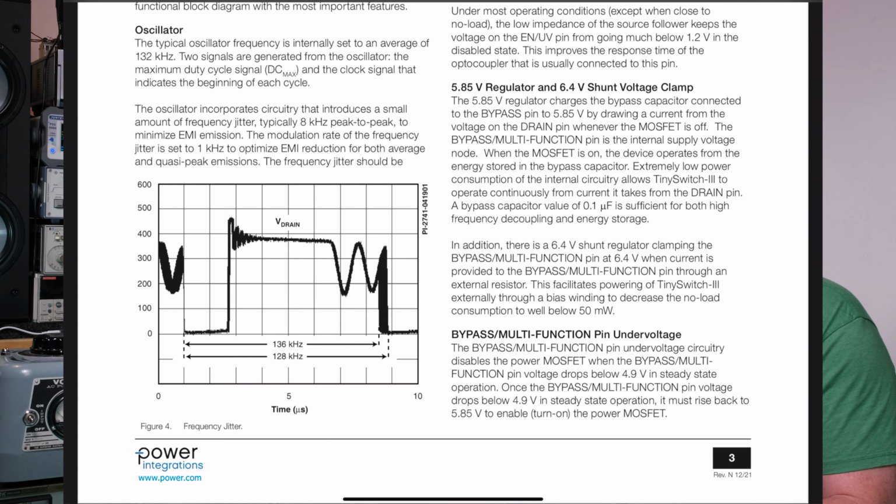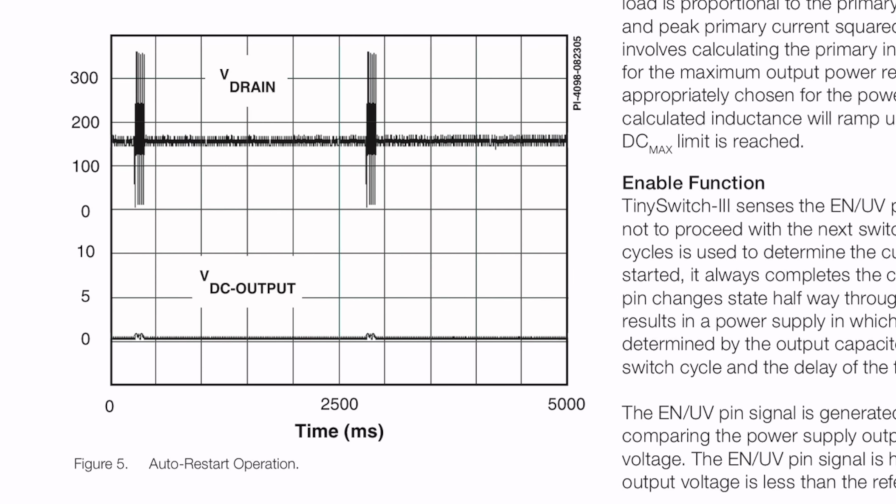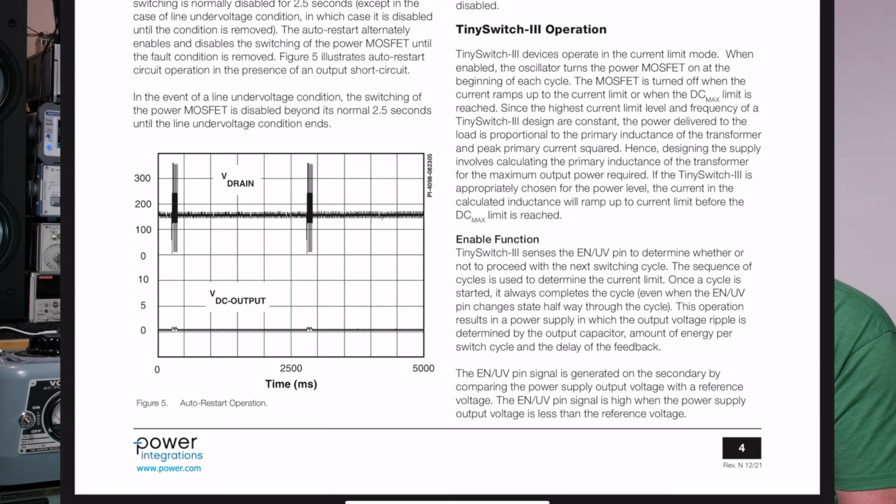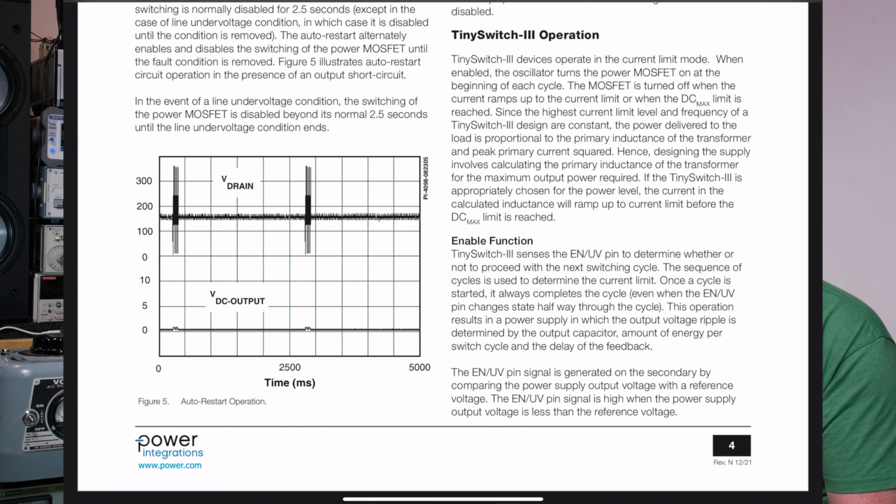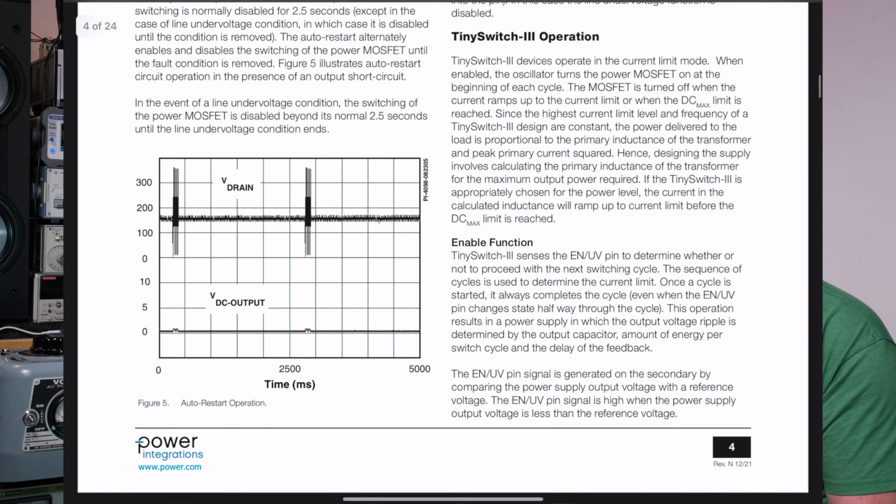I have a video on an active clamp flyback converter, and this waveform looks completely different. Anyway, you might want to look at that video and see how nice that works. All right, here's our auto restart. So you see it goes for a few cycles, then it says, oh, fault, and then it waits about 2.5 seconds, and then it tries again. Nope, still fault, so it waits and tries again another 2.5 seconds down the road, keeps on doing that.